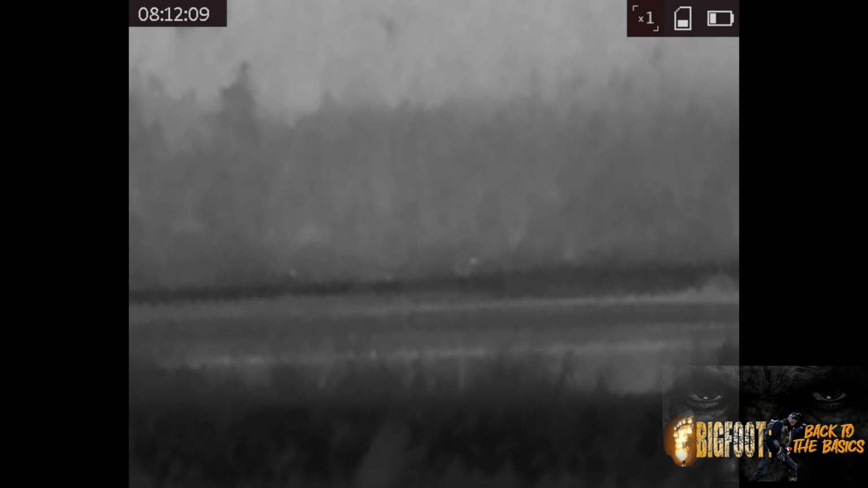It's going to appear in the right hand corner. This is around 2:15 in the morning, somewhere around that time frame. A figure will appear exactly where this arrow is about to appear. Just keep an eye on that one spot.